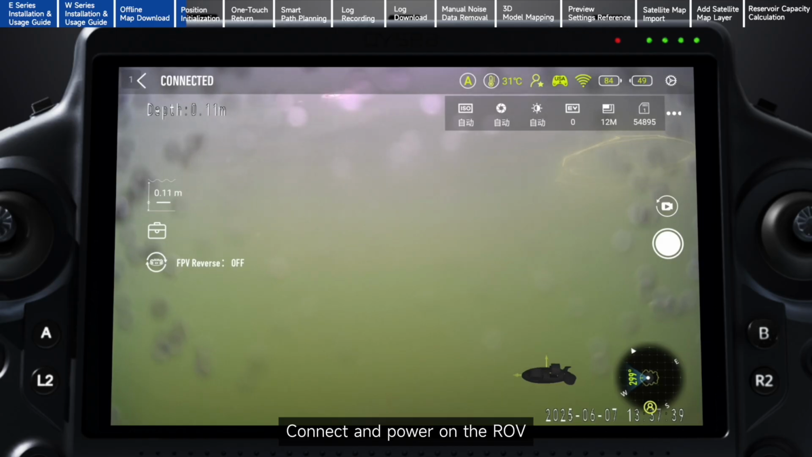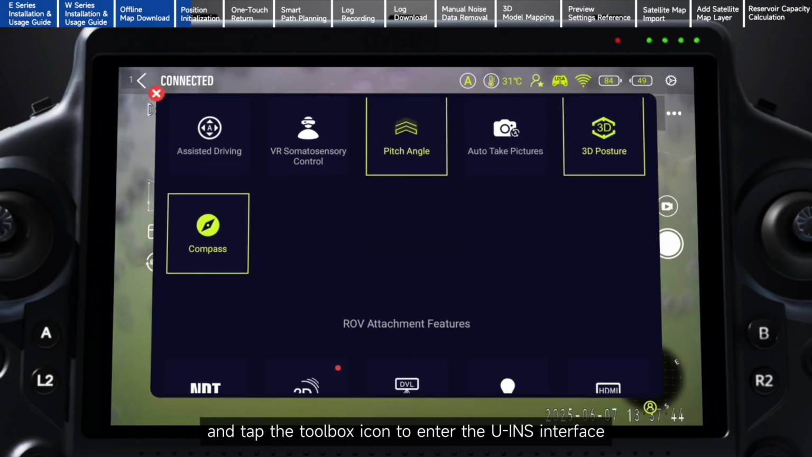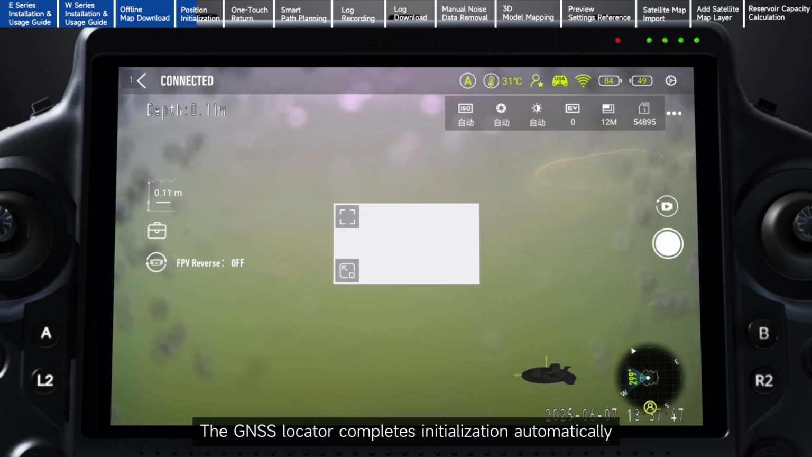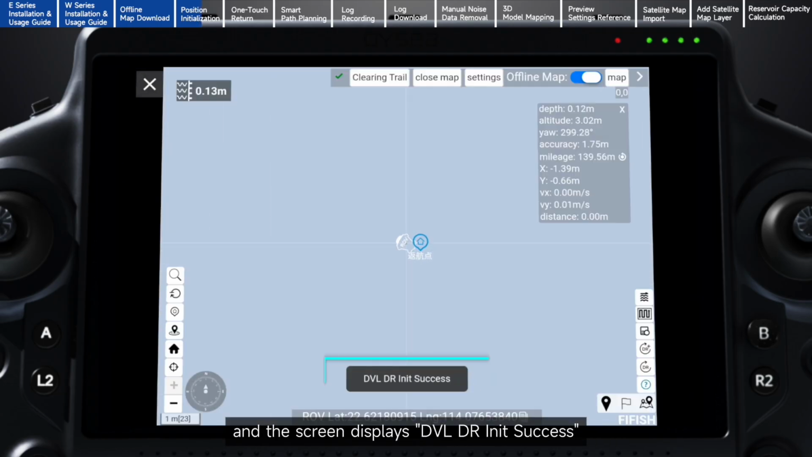Connect and power on the ROV. Open the FIFISH app and tap the toolbox icon to enter the UINS interface. The GNSS locator completes initialization automatically, and the screen displays DVLDR Init Success.